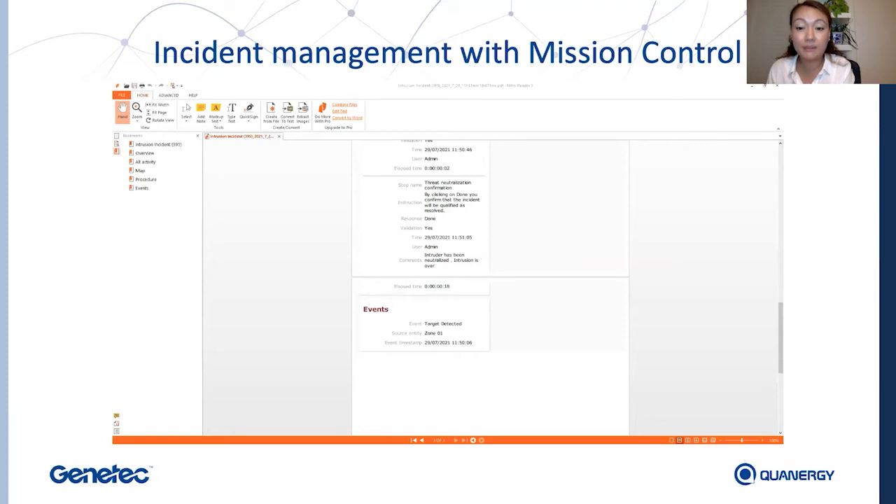So what I wanted to emphasize here is our ability, together with Quanergy, to help you manage and visualize your incident from start to finish, and this is really going to be helpful for you to streamline your incident management process. And this strong integration of ours is really going to help you save costs in the long run because of the efficiency.